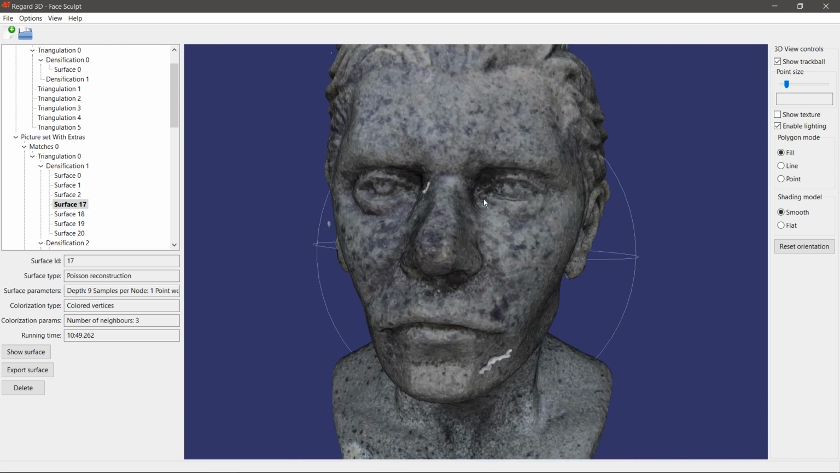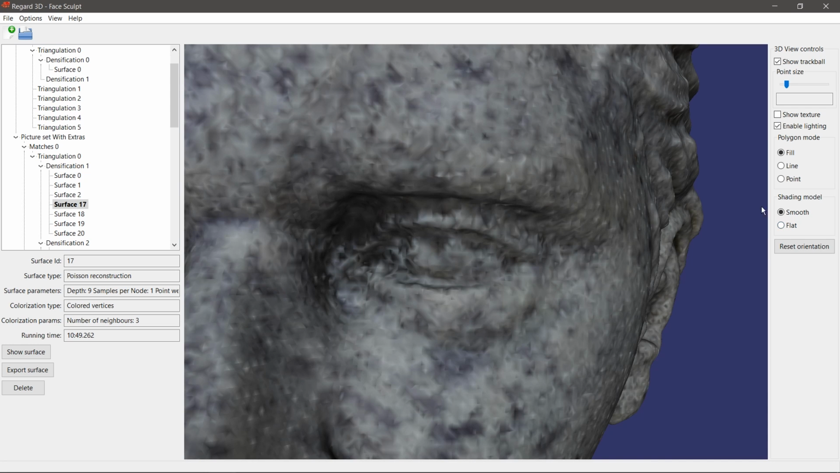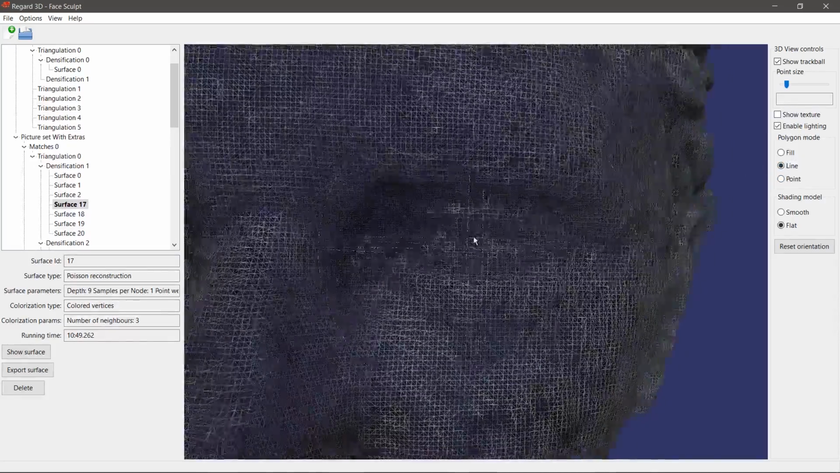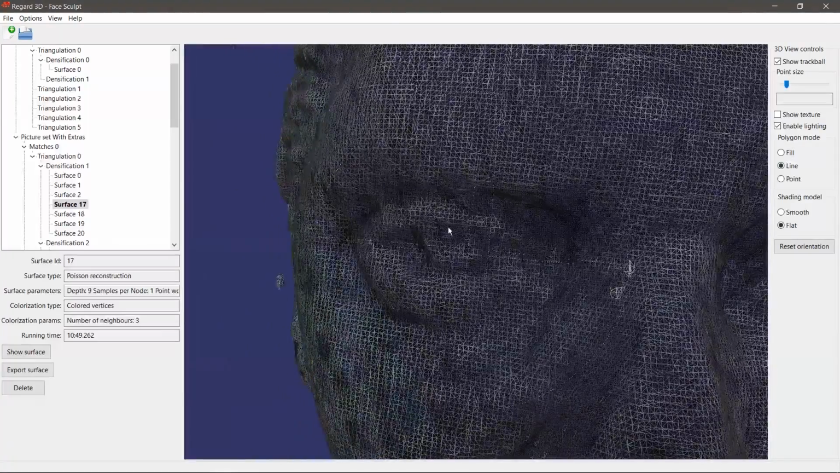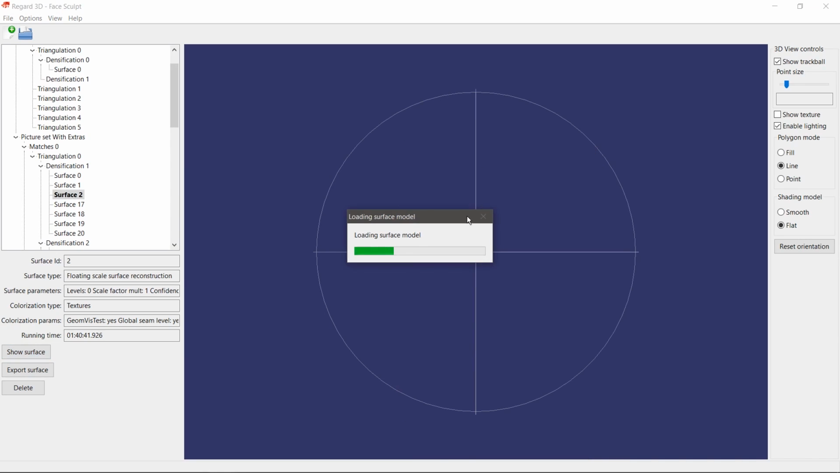The only way to see the detail is to really zoom in, maybe switch the shading model to flat so you can see all the polygons, and switch this to line maybe. So you can see, for example, around the eyeballs, it's a bit harder to see how much detail it managed to capture. And I'll also show you the default floating scale surface reconstruction, just so you can see what that looks like.